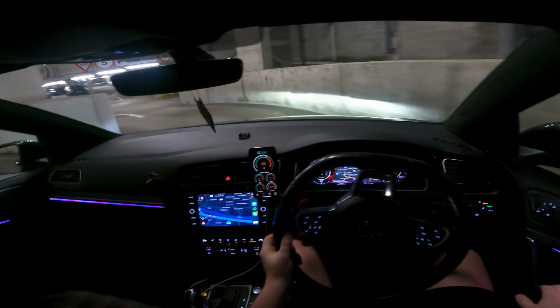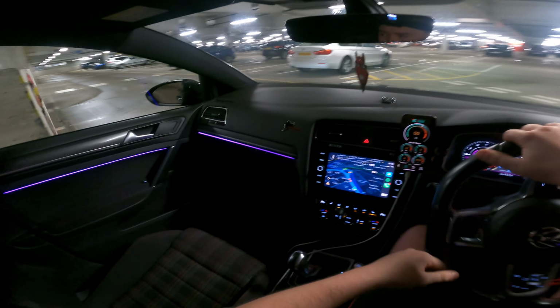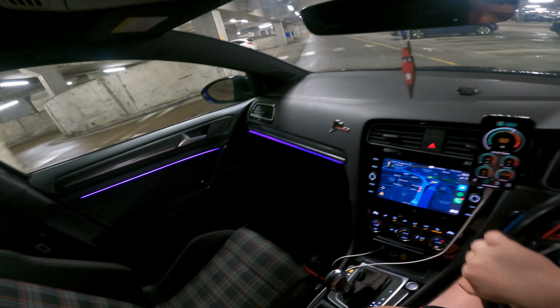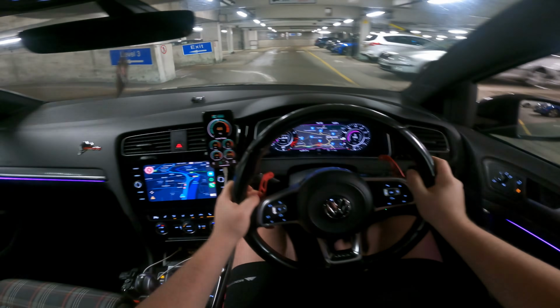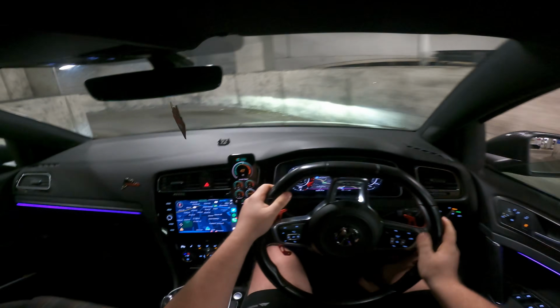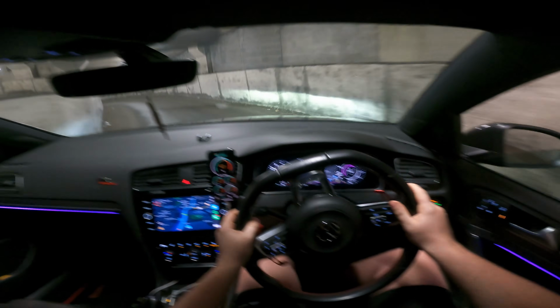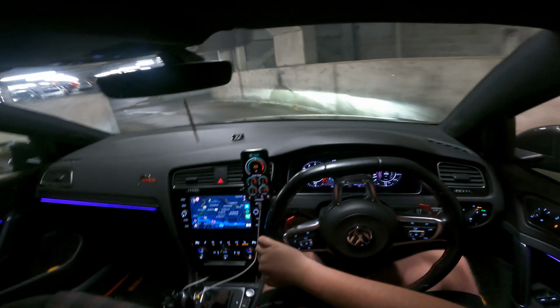Obviously, we're in a little car park at the minute. Let's, so you guys can hear it. Don't know if someone's coming up or not, but it is so loud, it's crazy. It's so loud in here in this car.